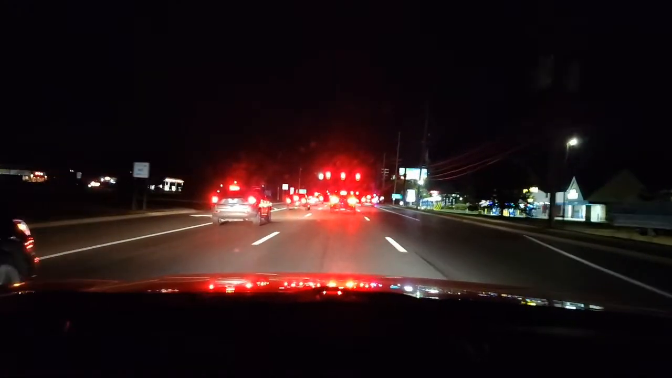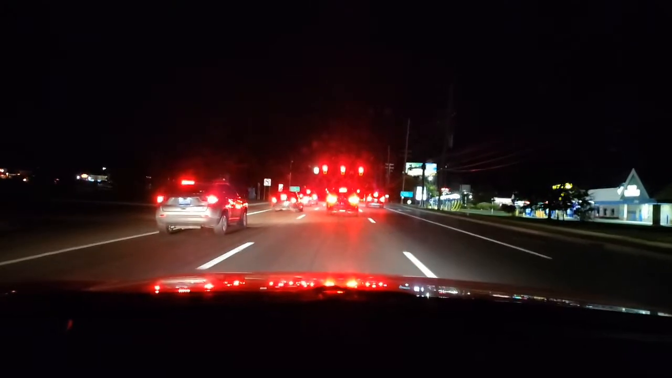I want you to hear this. I think this is a Corvette. I want you to hear this. It's really nice. Oh yeah, that's a Corvette. Really nice. It's definitely a different design. Looks like a Nissan Z or something.